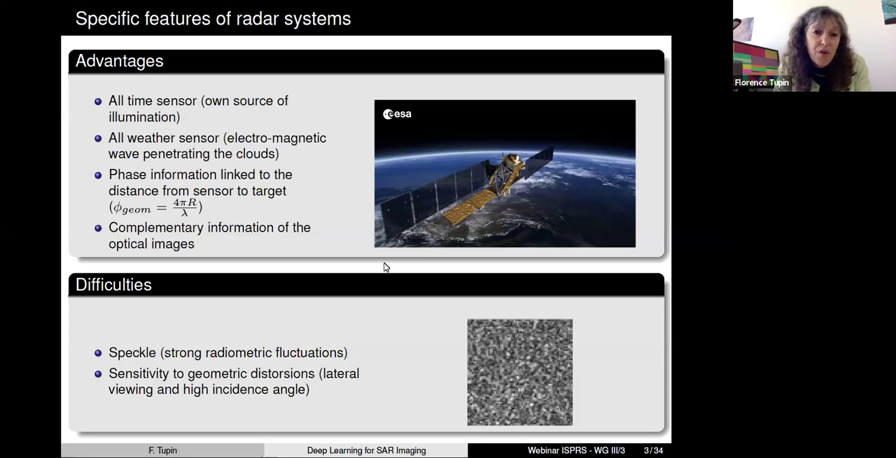The third point is that we have a very interesting information, which is the phase information for each pixel, and this information is linked with the distance between the sensor and the target. And as we have seen in the previous seminar given by Ronny Hänsch, we have very complementary information compared to optical images. But these images also have some difficulties.